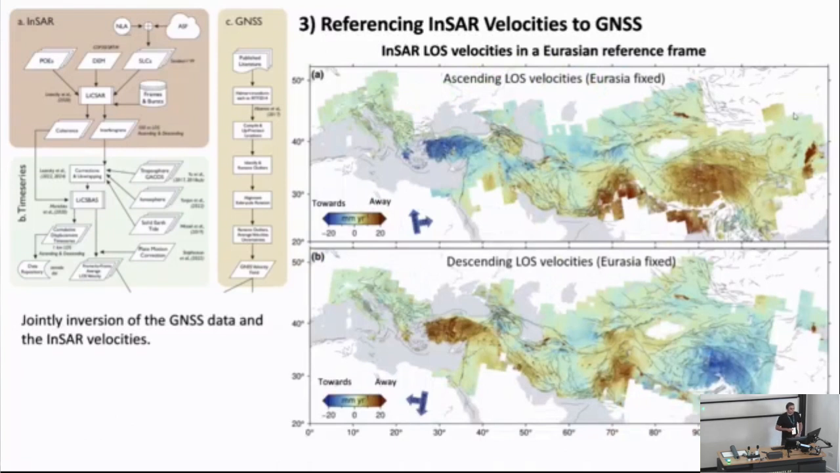So in order to reference the InSAR velocities to GNSS, we perform a joint inversion of the GNSS data and InSAR velocities together. Then we get these InSAR line of sight velocities in a Eurasian reference frame. This is a Eurasian fixed reference frame. And we can clearly see the deformation signals in different areas at high resolution.